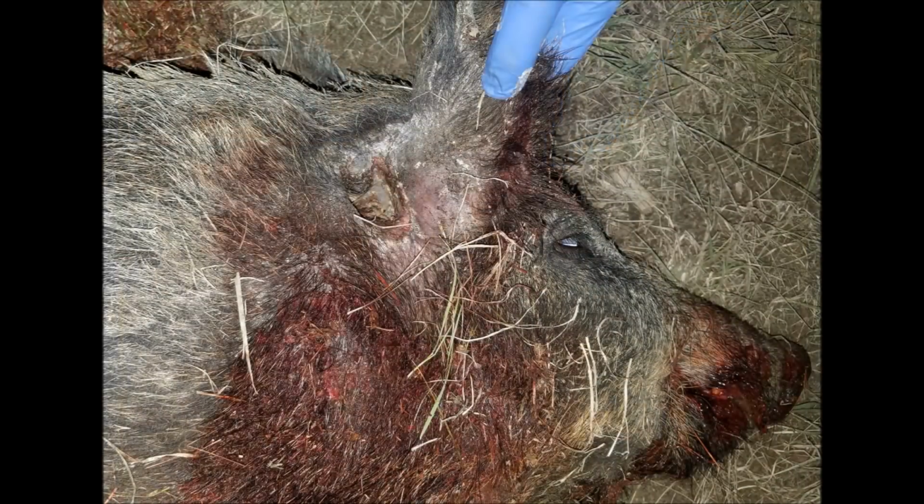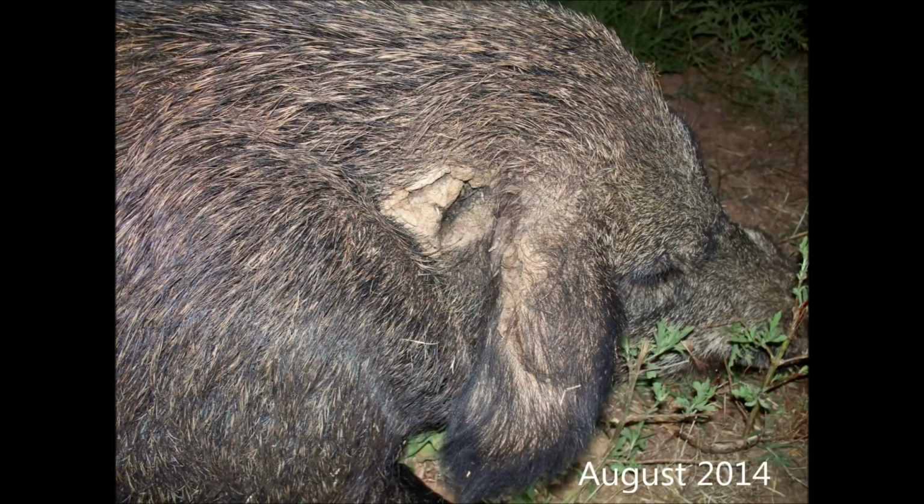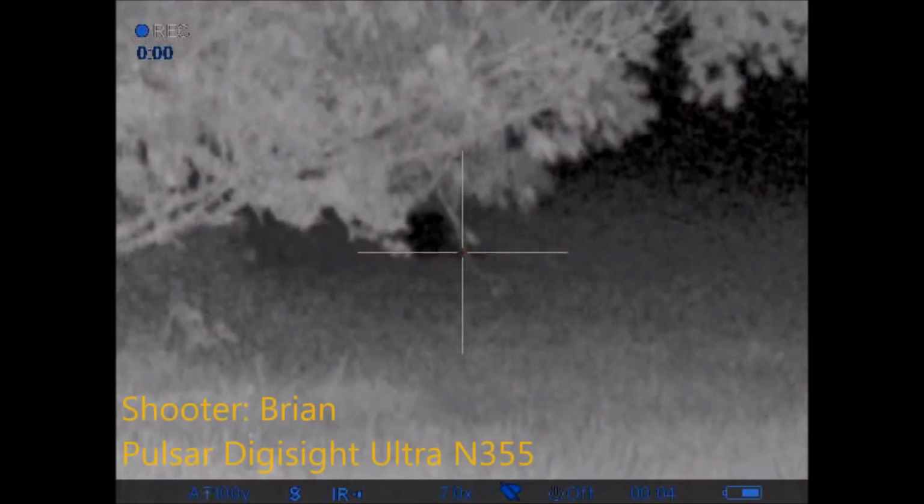It had a really interesting feature. Behind the right ear was a hole that was a previous gunshot wound that Ben said smelled absolutely terrible. And it had with it on the opposite side a corresponding scar where the bullet entered behind the left ear. Now this reminded me of a previous hog that I shot several years ago that had an exit wound that was partially healed and damage to its right ear as well. Once again, another gunshot wound.